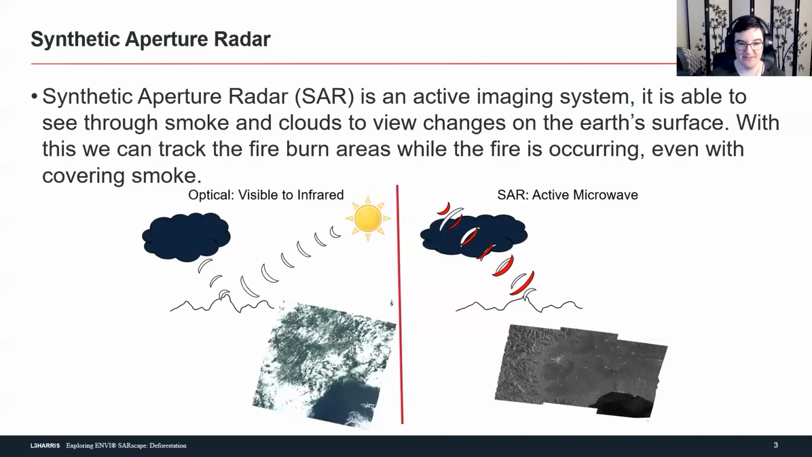This is why SAR is cool. Synthetic aperture radar, or SAR, is an active imaging system. So it is able to see through clouds and smoke and view changes on the Earth's surface. And because of this, when we're looking at areas such as the rainforest, which has rain and clouds all the time, sometimes smoke, unfortunately, we're able to see through those and see what's happening on the ground surface and the physical characteristics of that vegetation that we're interacting with.